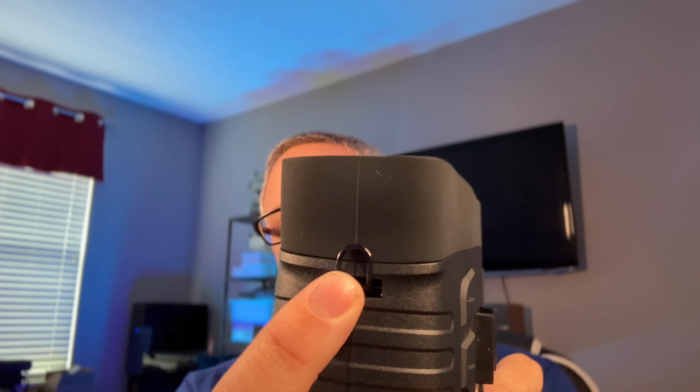Now on the sides here, you're going to notice these little circle attachment points. These are for the included strap. So let's go into kind of the other things that come with it. So you do get this really nice case. It's got a handle on the back of it. It's got strap attachment points here. So you could use the strap on the case if you prefer, or you could strap it directly to the device itself. So you could wear it around your neck so that you've kind of got it handy.